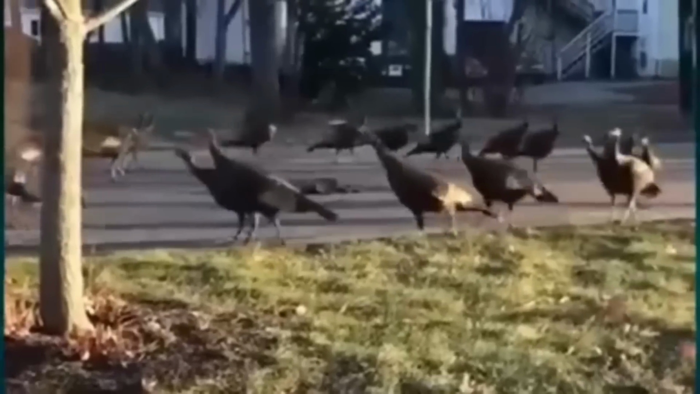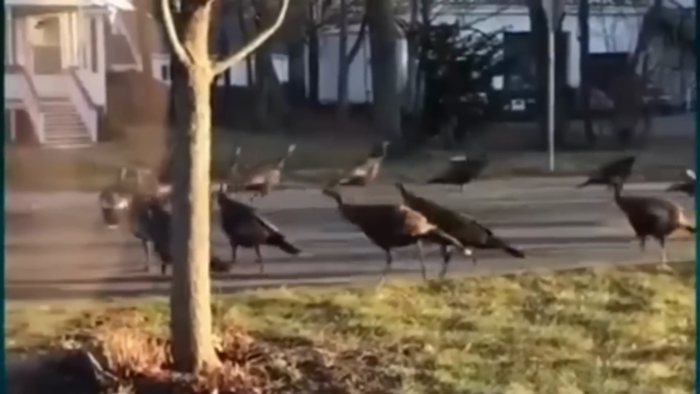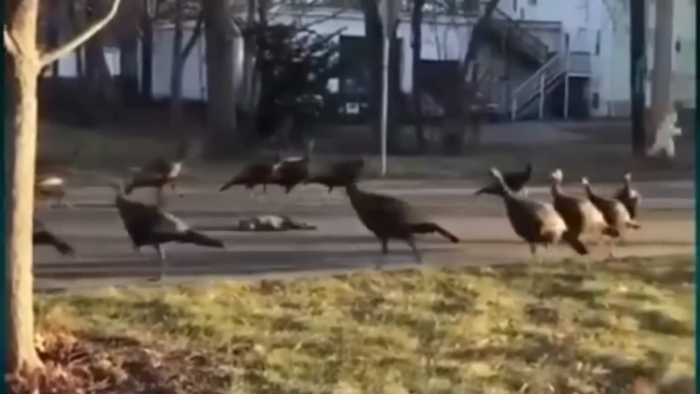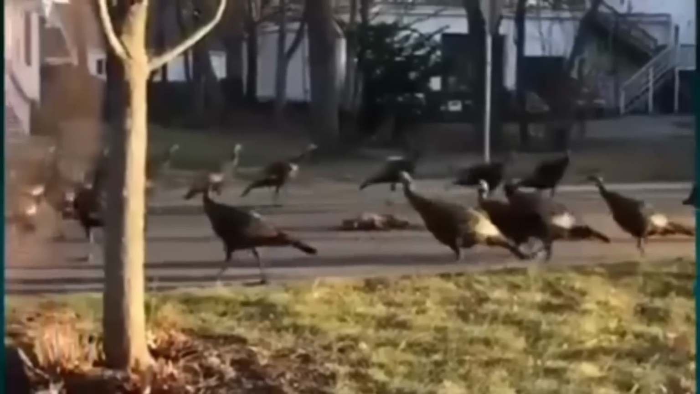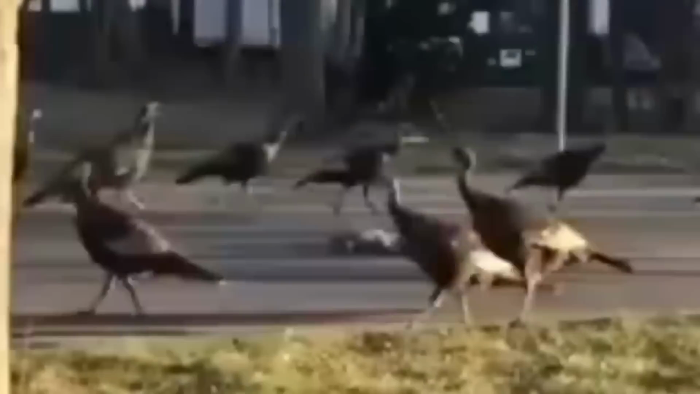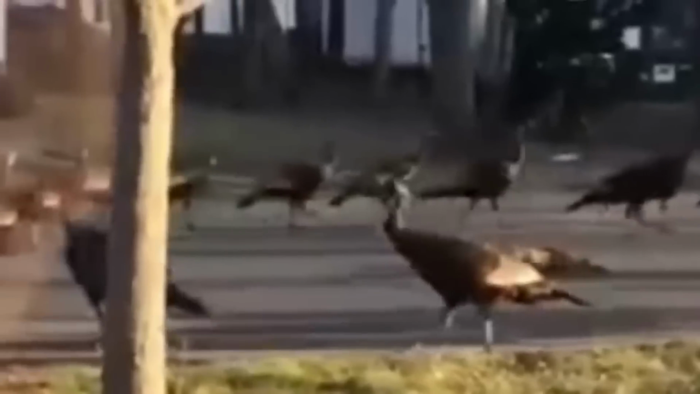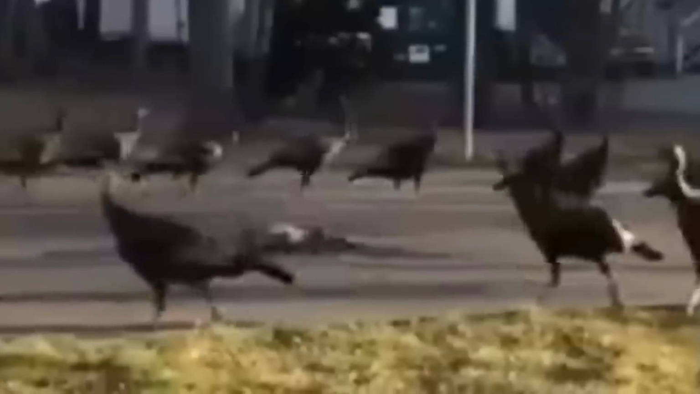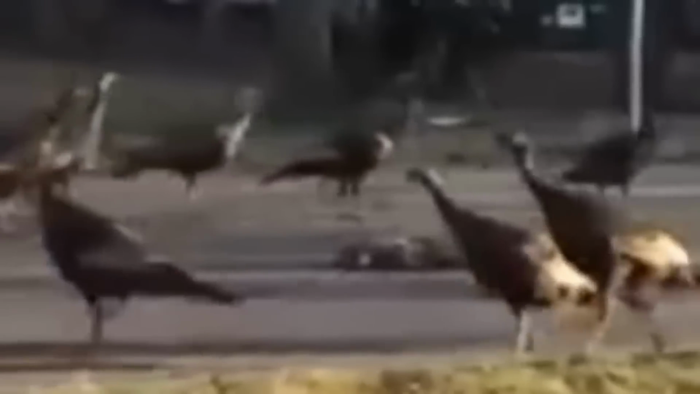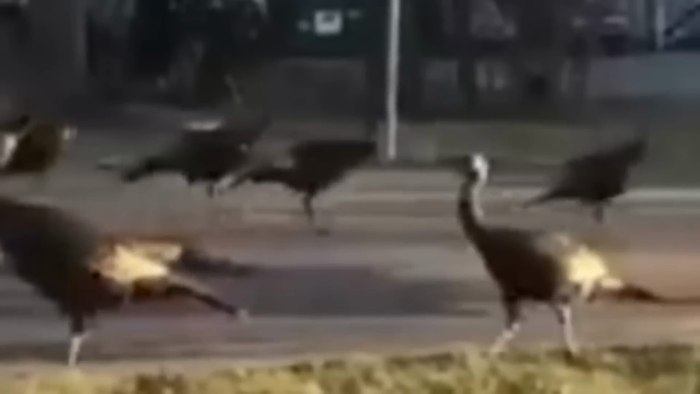In this video, we get to see the dark side of nature. In a suburban neighborhood in Randolph, Massachusetts, a flock of turkeys is seen circling around the carcass of a dead cat. The cause of its death is unknown. What's more disturbing is that more and more turkeys emerge from the woods and join the flock. Why are the turkeys surrounding it? The birds seem to be conducting a ritual of some sort, maybe paying tribute to the dead feline.